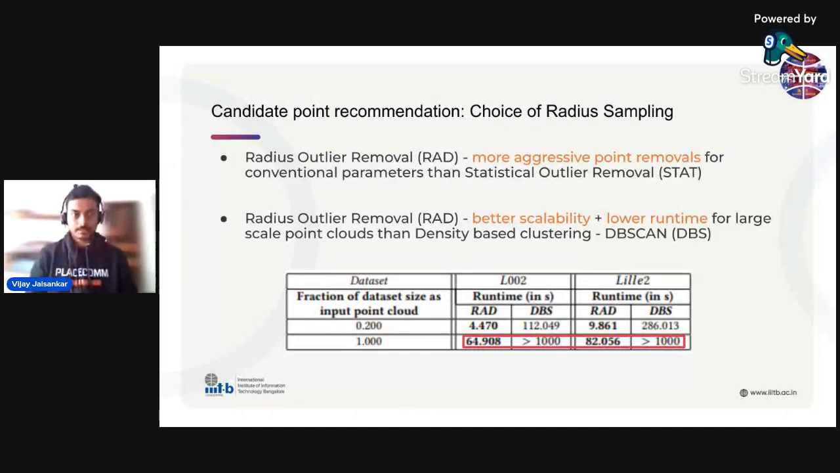And RAD has much better scalability and way lower runtime for the large scale point clouds that we have, in the order of tens of millions of points. As you can see highlighted here, for the L002 or Toronto 3D dataset, radius outlier removal takes around 60 seconds, whereas DBSCAN timed out at way over 1,000 seconds. And similarly for Lille 2, which is the validation set of the Paris Lille dataset, our model took 82 seconds, whereas DBSCAN again took more than 1,000.